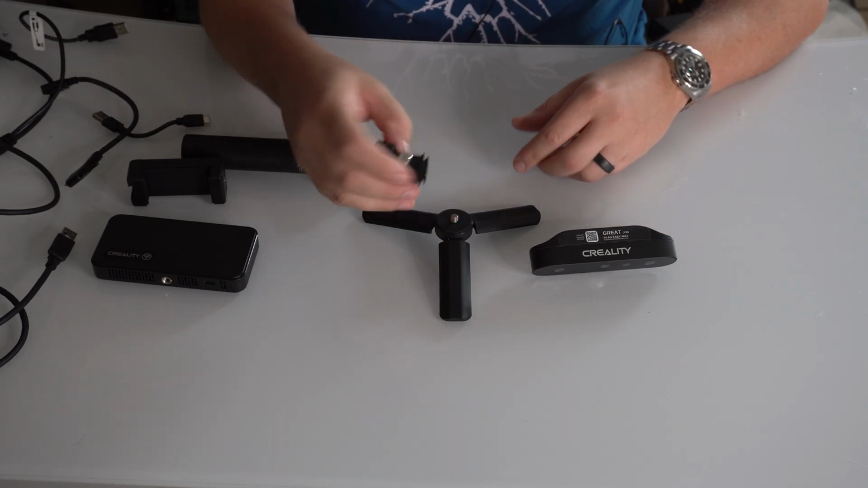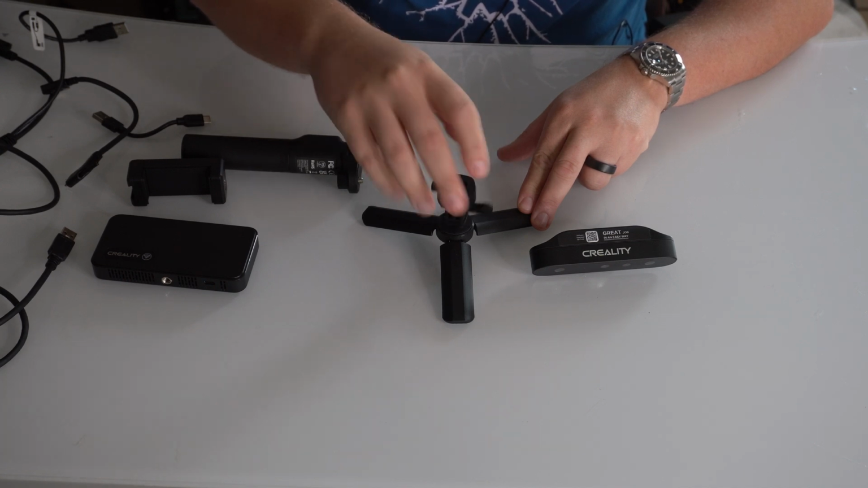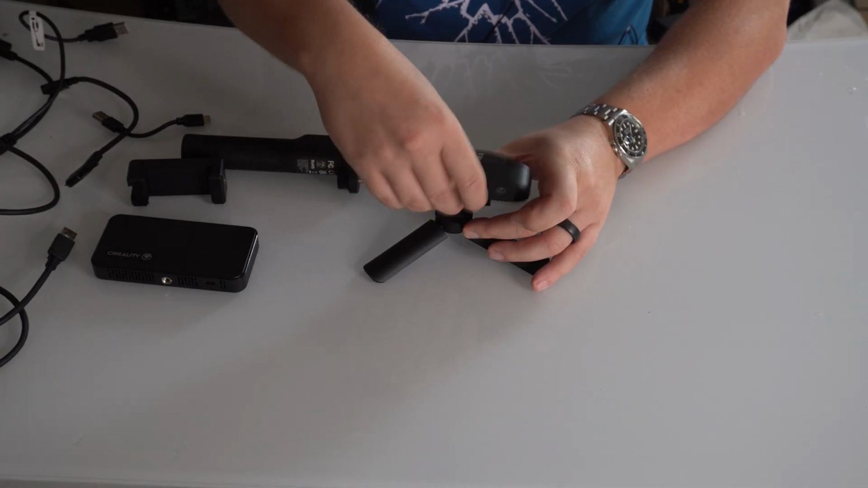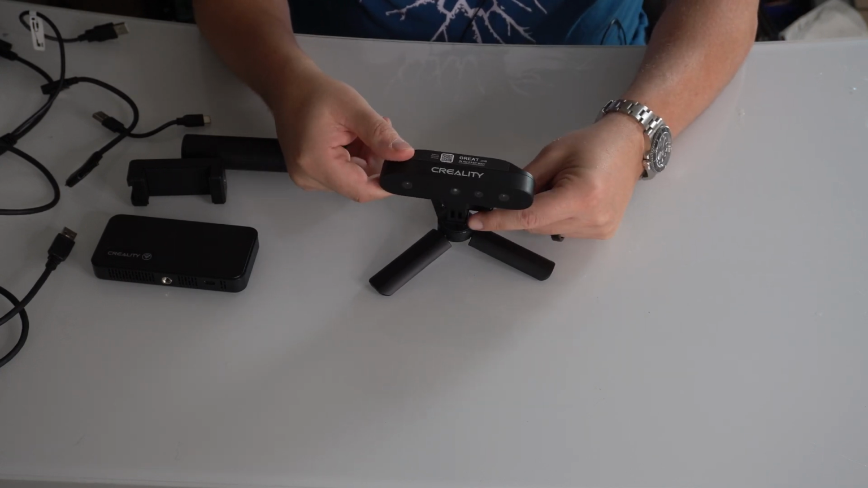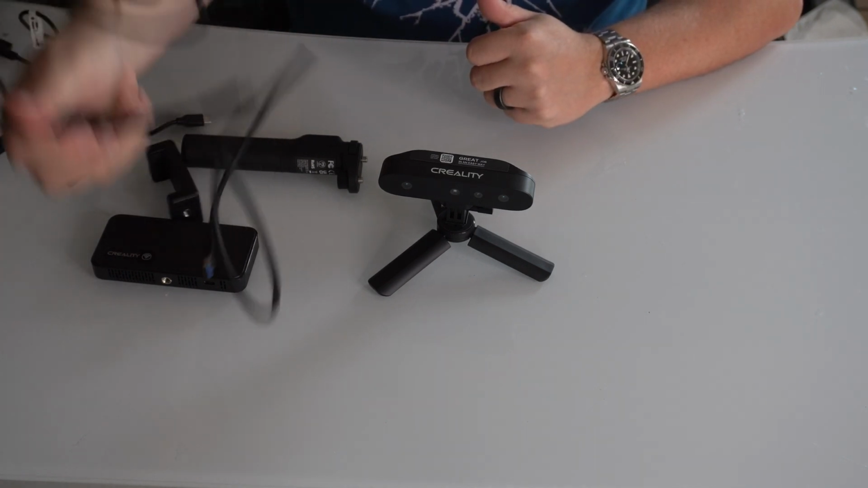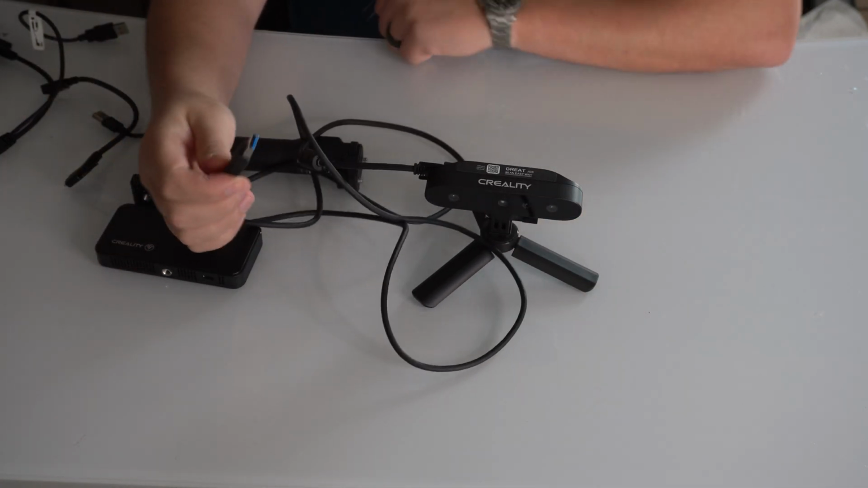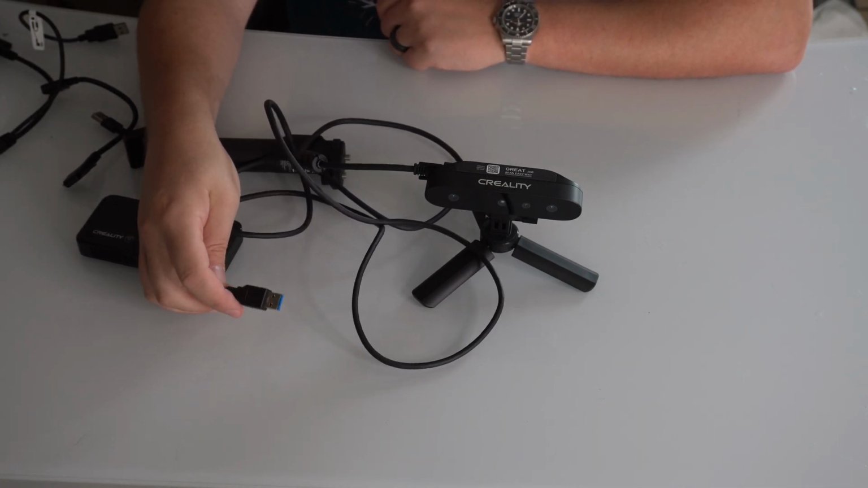With the adapter here, just screw this in. And then just go ahead and attach the camera. So it's just going to slide right in. And then you can turn this to adjust the angle. And then when you're actually going to be using it, you're going to use the longer cable that was provided. It's going to plug into the back right here with the USB-C, and then plug into the computer with the standard USB. Now, it does recommend using a USB 3.0 port.